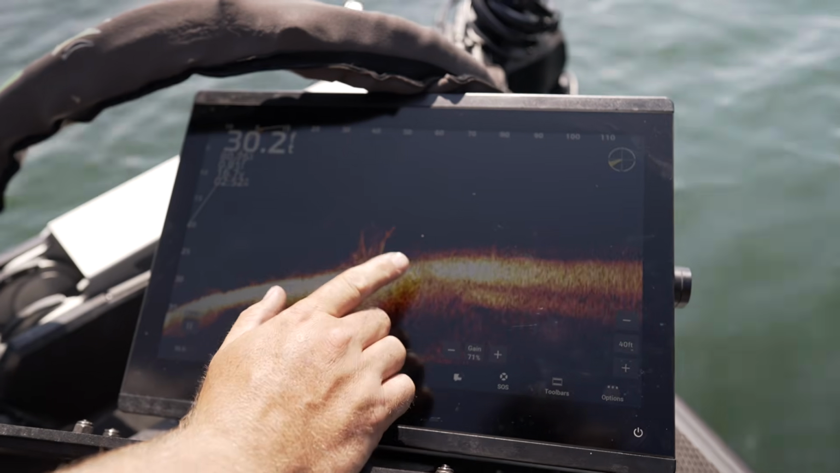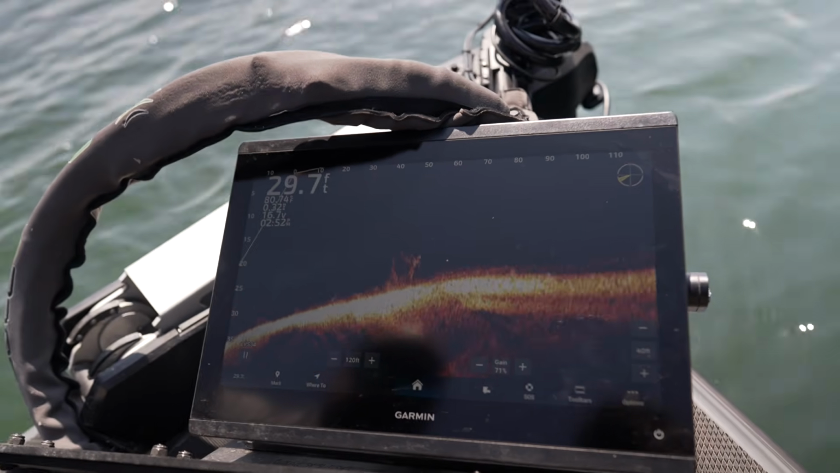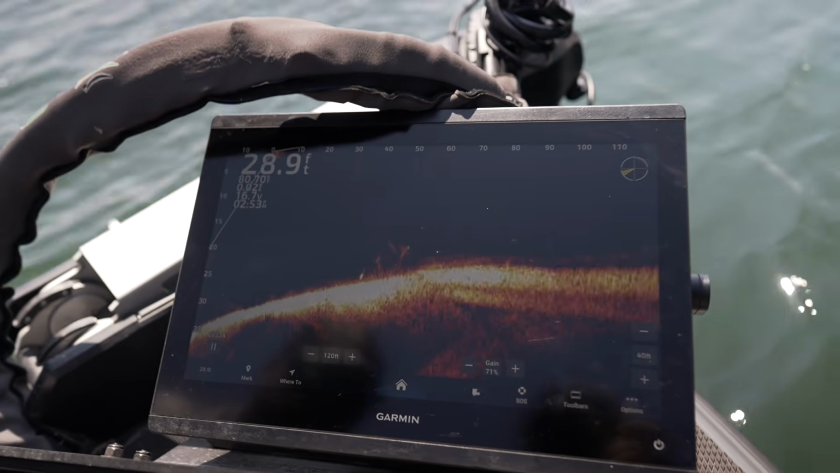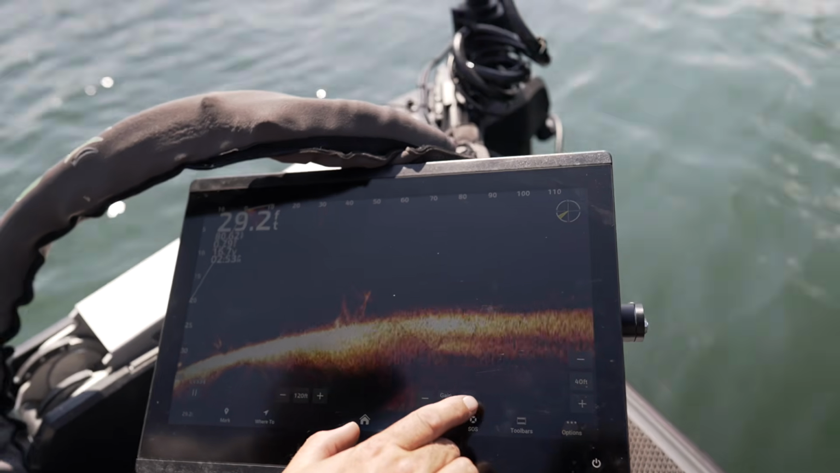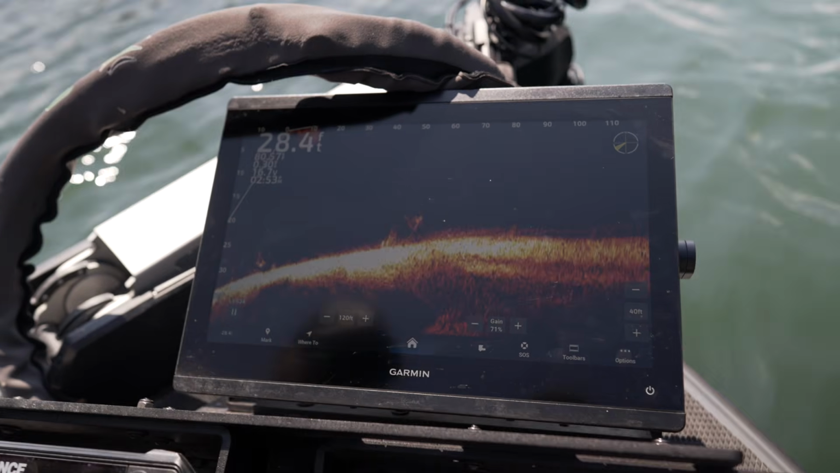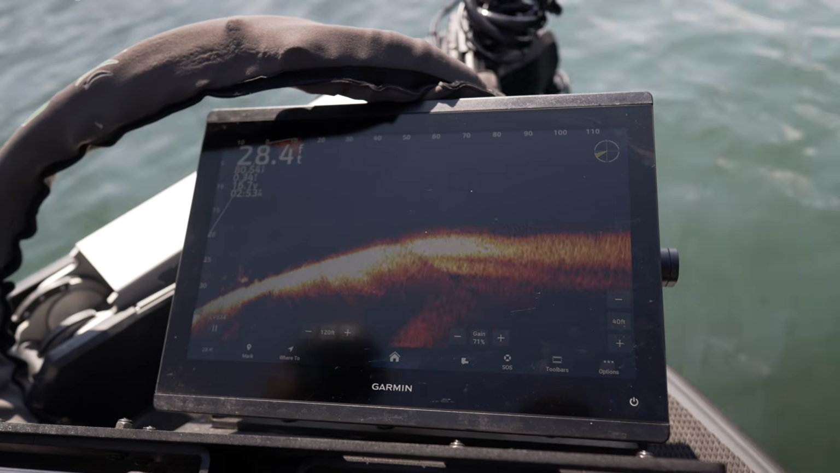But you can see here we've got a brush pile. And this brings up probably one of the best things I like to adjust on the water, and the number one thing I recommend anyone who's using a Garmin setup to tweak, and that is your gain. So right here, whether you've got an Echo map unit or GPS map unit, generally speaking, your gain controls are on the bottom right-hand side if you have a touchscreen unit.